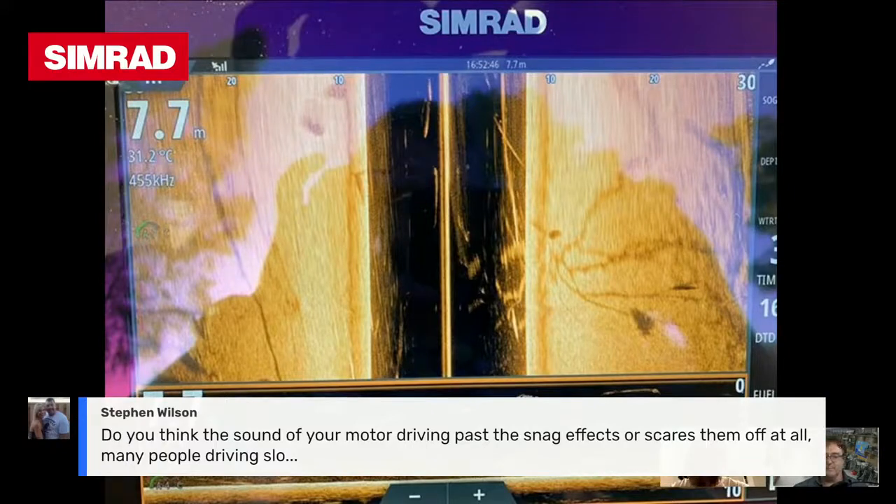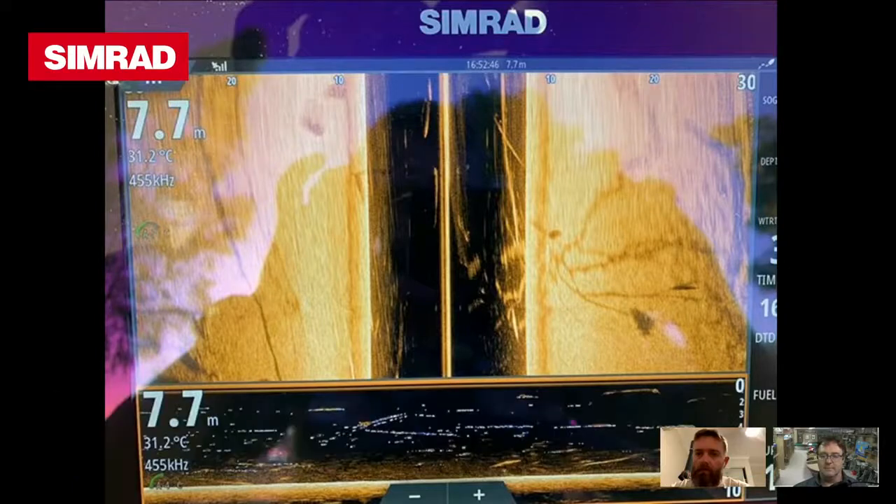I think sometimes, definitely could, depending on what mood they're in. You'll find that most people are driving slow while they're side scanning because that's when it's easier to find fish. That's when your sonar is giving you a better return, and then you can definitely see barra a lot easier. I find a lot more fish just on my electric than I do.